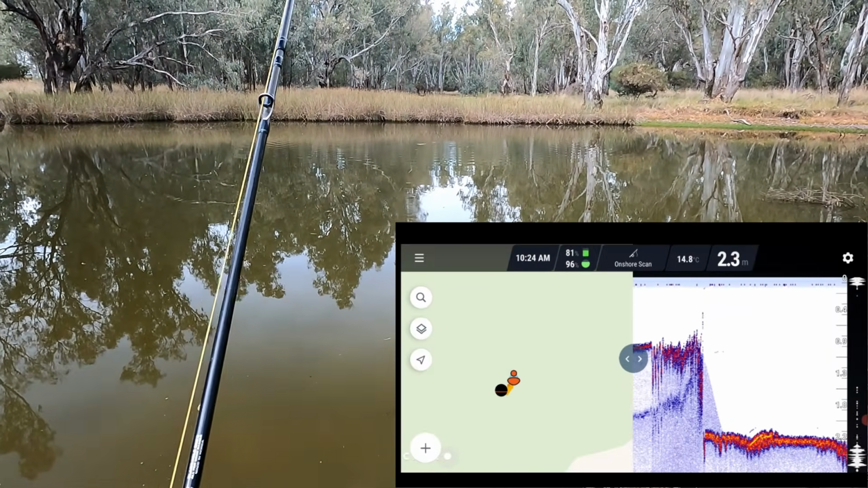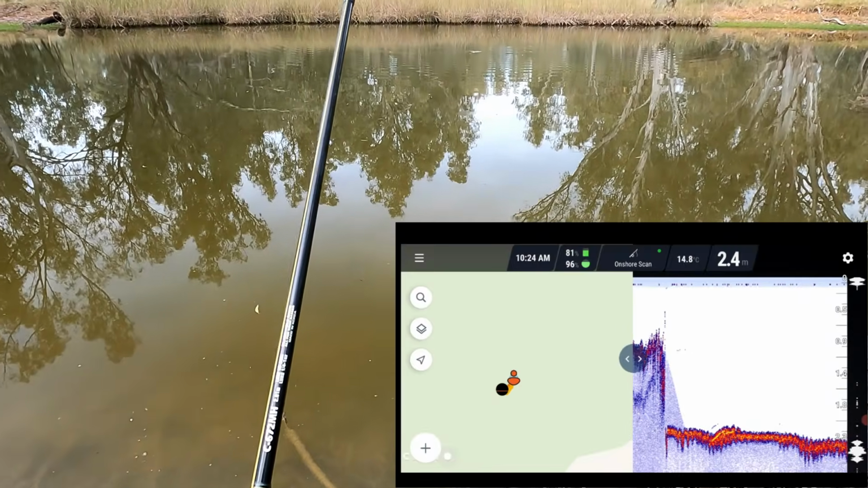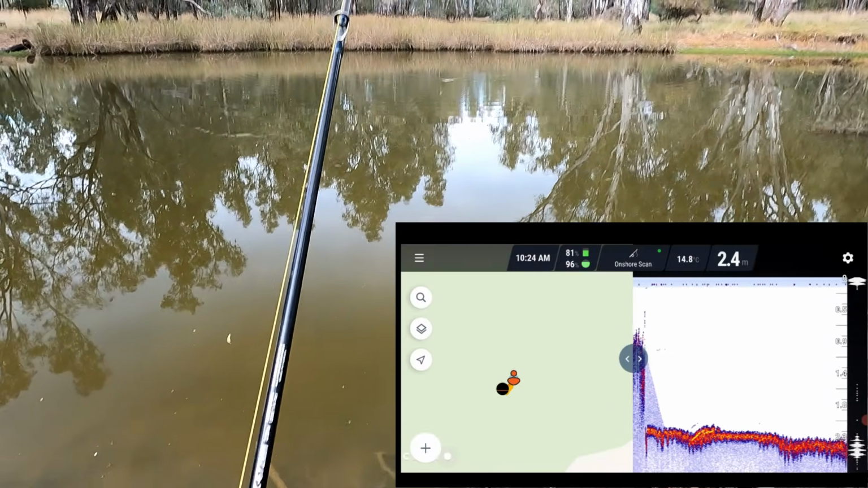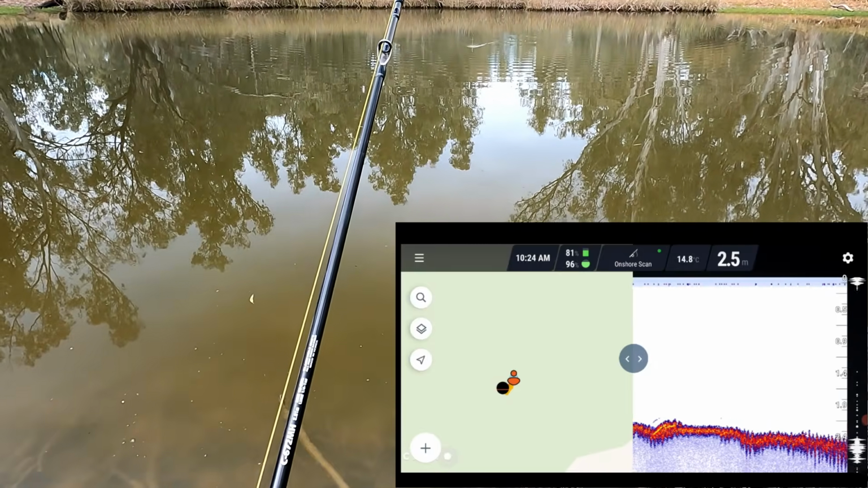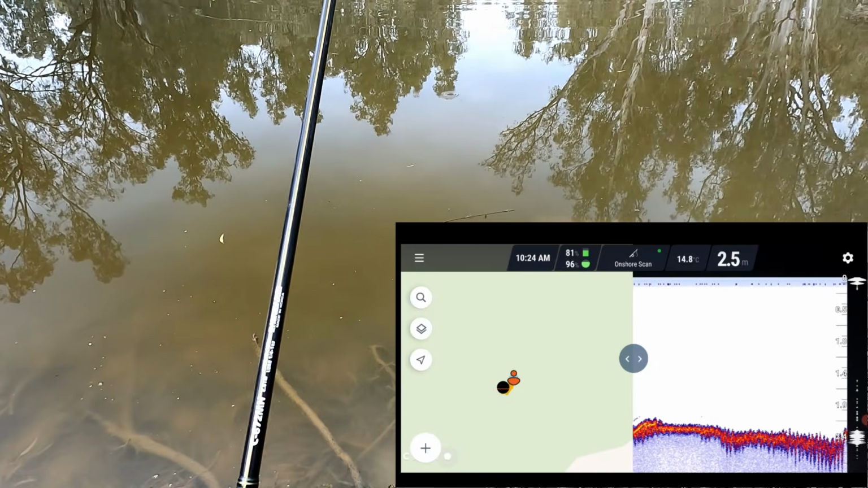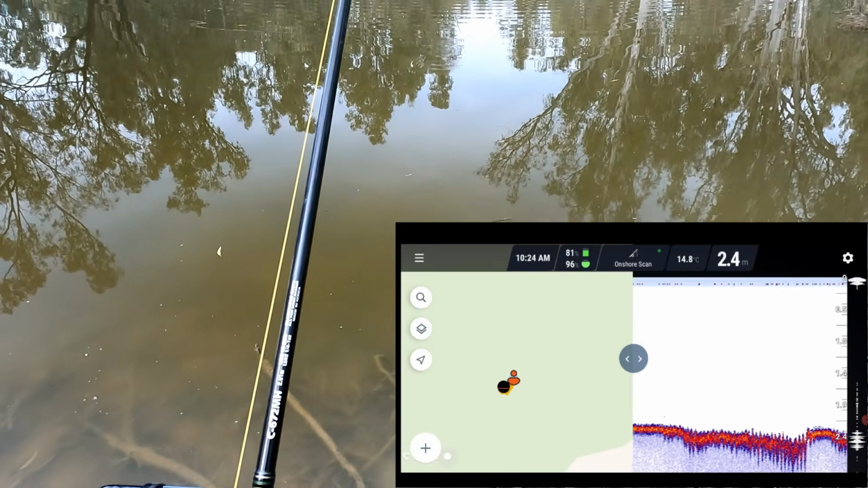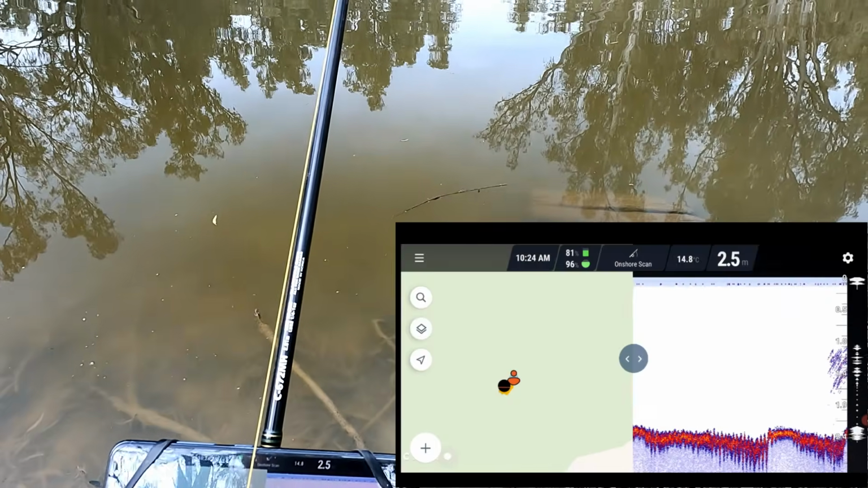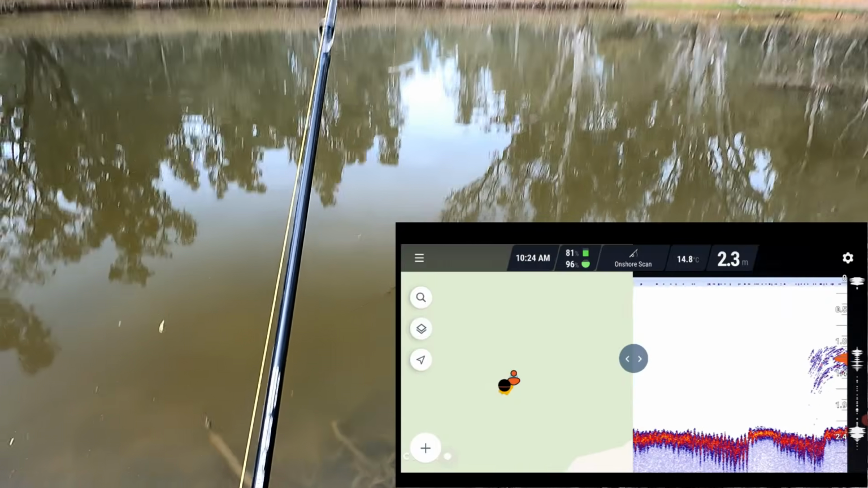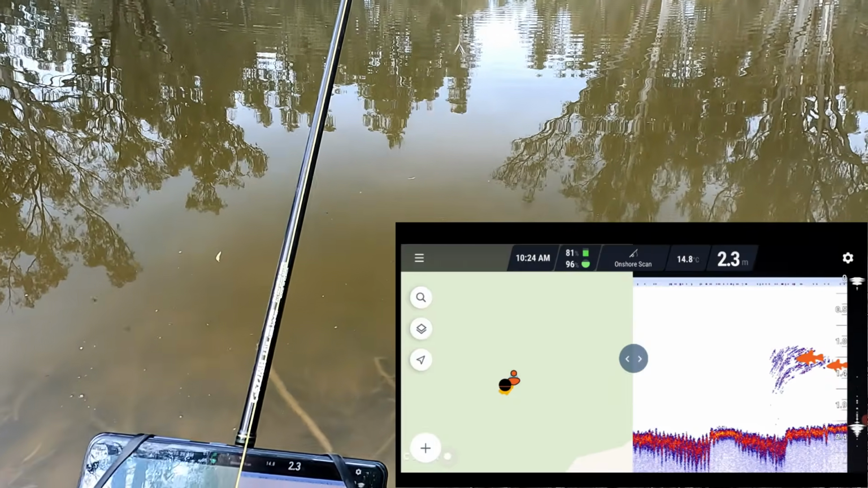2.3 metres. 2.4 metres. Never realised this little lagoon was so deep. 2.5 metres. Yeah, something under the surface there now, look at that. There must be a fair bit of structure under there.